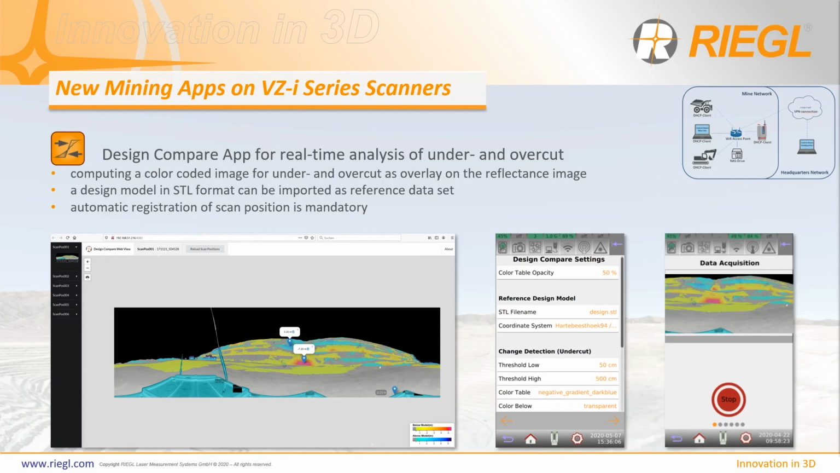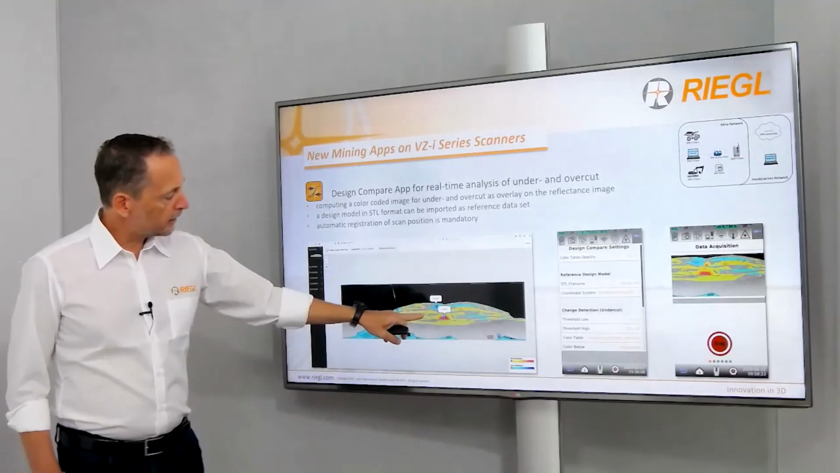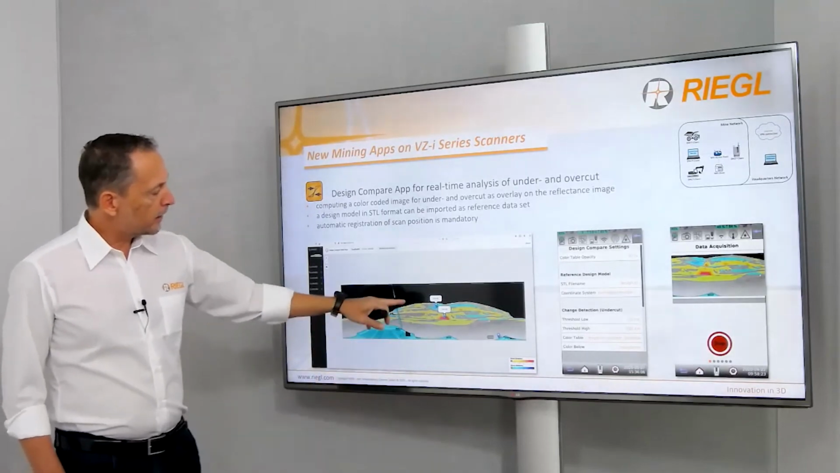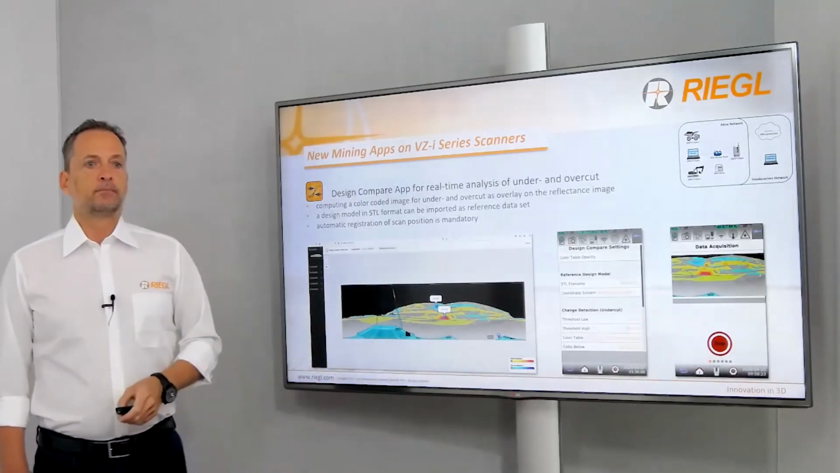The name of the second brand new mining app is Design Compare app. Instead of using a reference scan, a design model of the pit can be loaded on the scanner. The scan data is now compared with the design model, and undercut and overcut is visualized on the 2D image within the web browser. Overcut is visualized here in yellow to red, and undercut is in the blue colors.